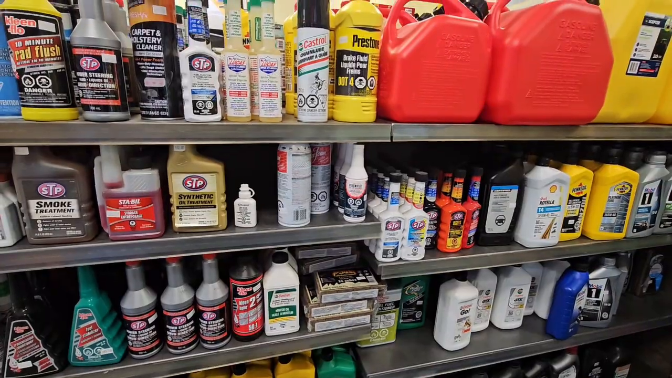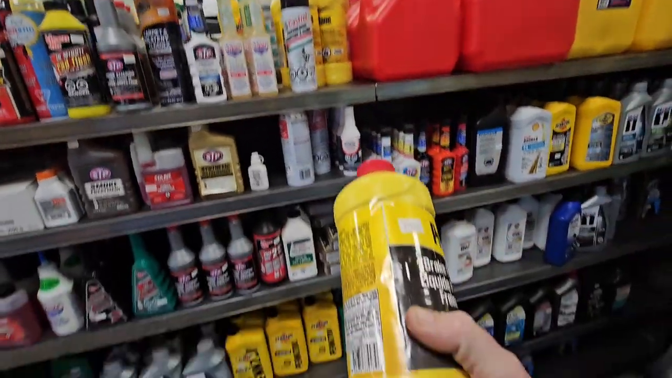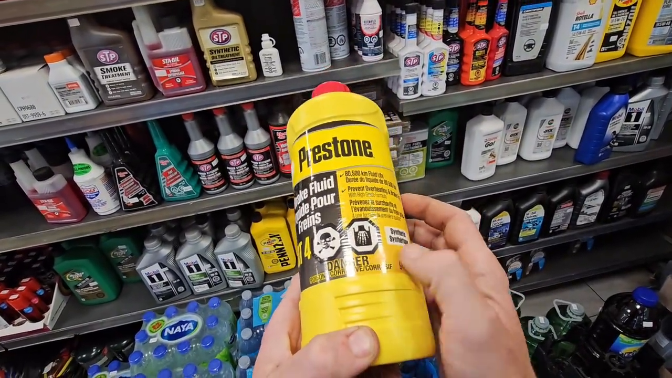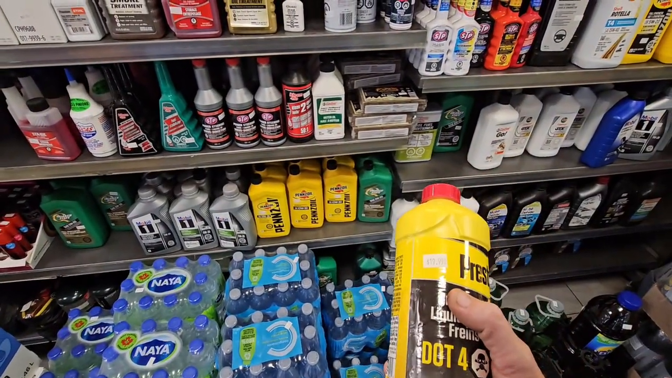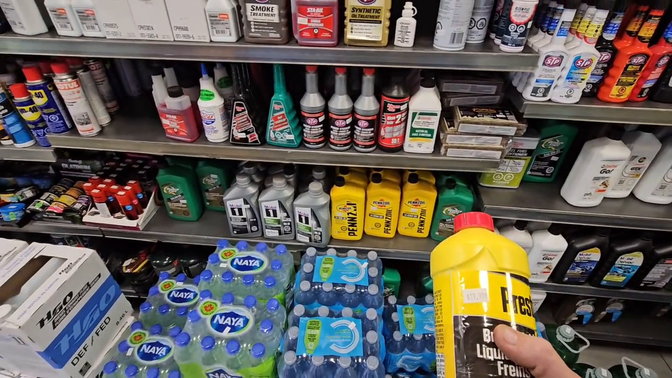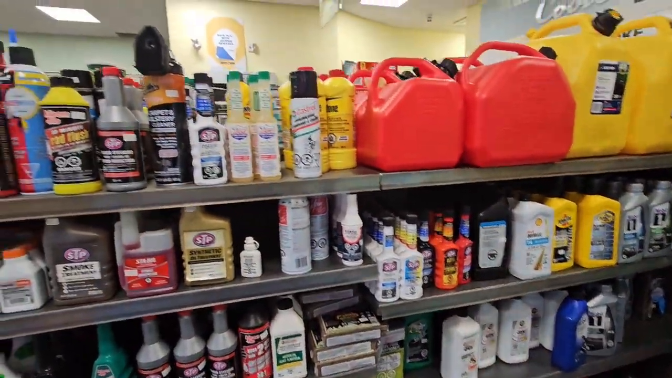Do I want to get this much, though? That's crazy. I'll have it for a long time, I guess. Just trying to double check here so I don't walk out of here with this and they have a smaller bottle, so it would suck.